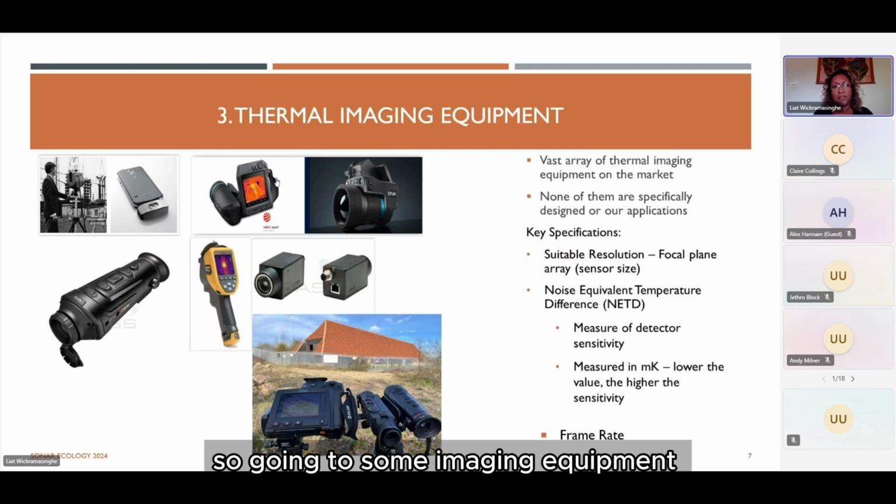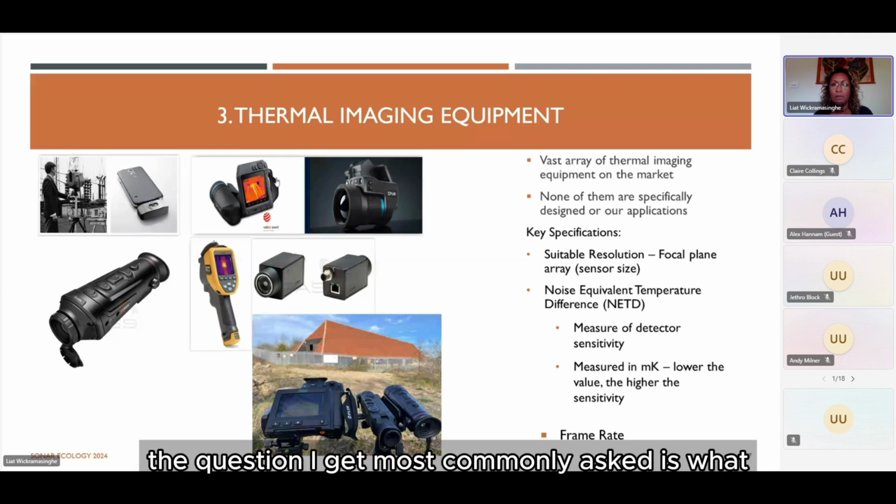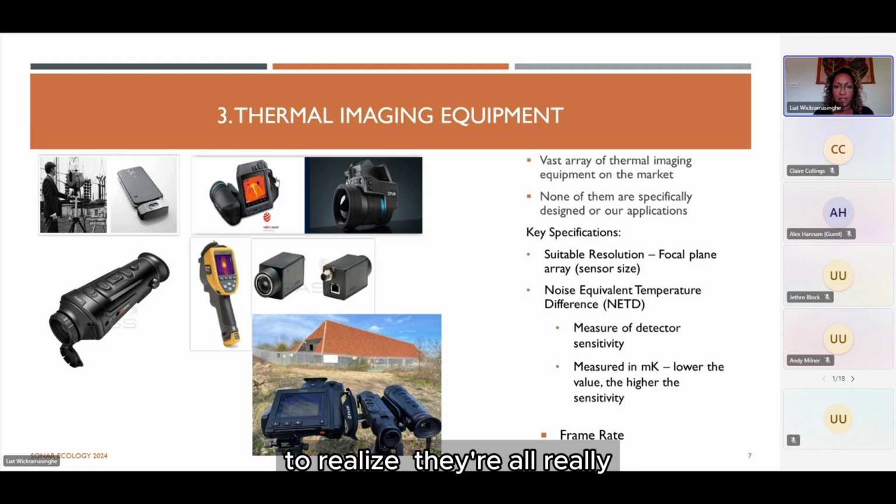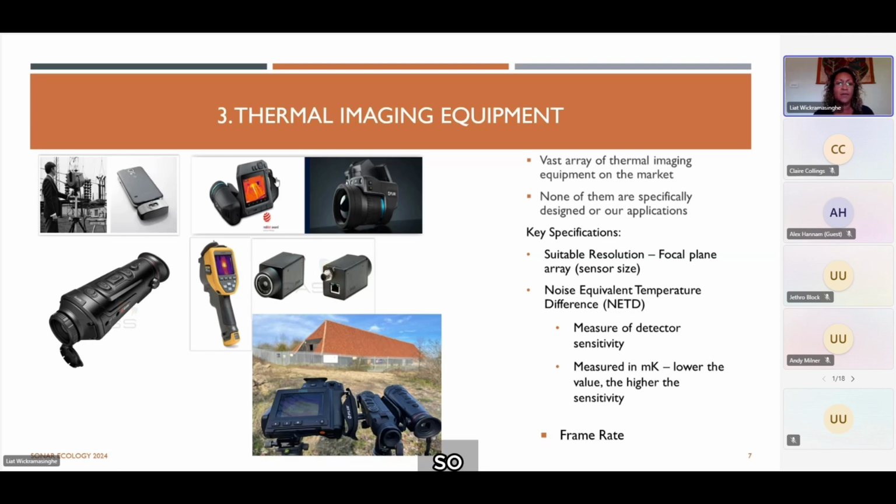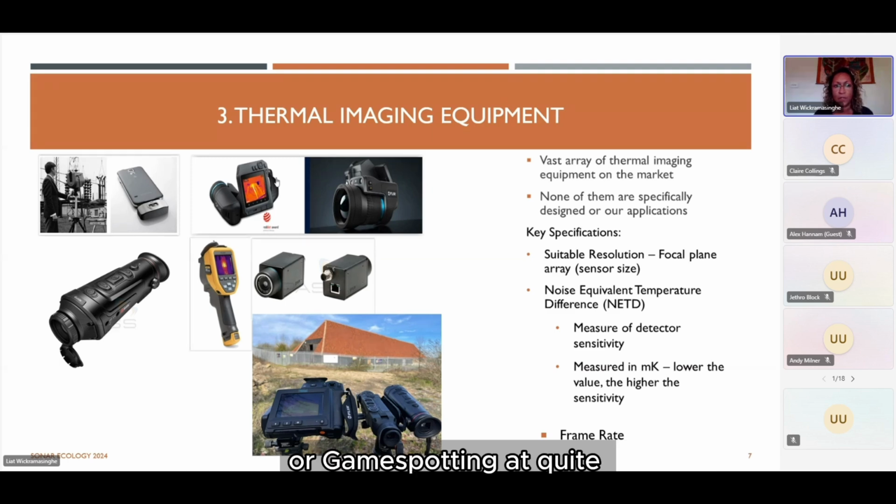So going into thermal imaging equipment, it's a bit of a minefield. It's probably the question I get most commonly asked: what should I go for? What scope should I go for? What camera should I go for? None of them are specifically designed for our applications, and that's quite important to realise. They're all really designed for research and development or condition monitoring and fault finding in industry. And when you're talking about scopes, they're primarily designed for hunting or game spotting at quite a long distance.